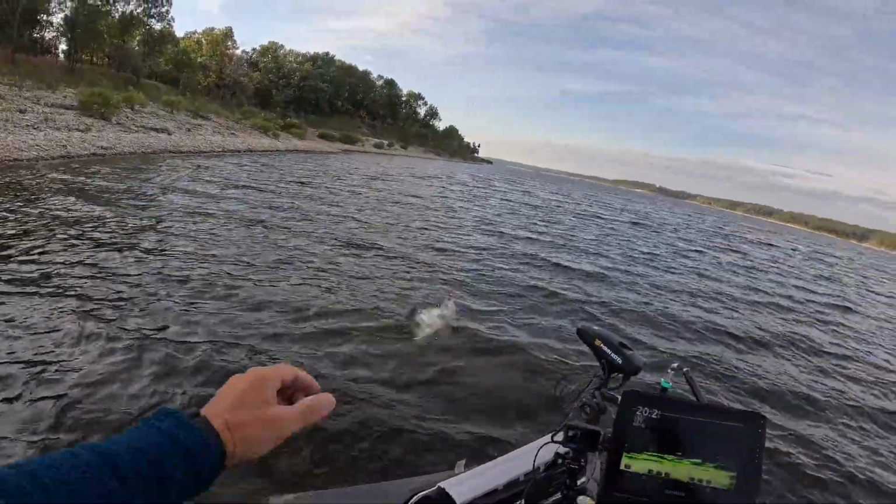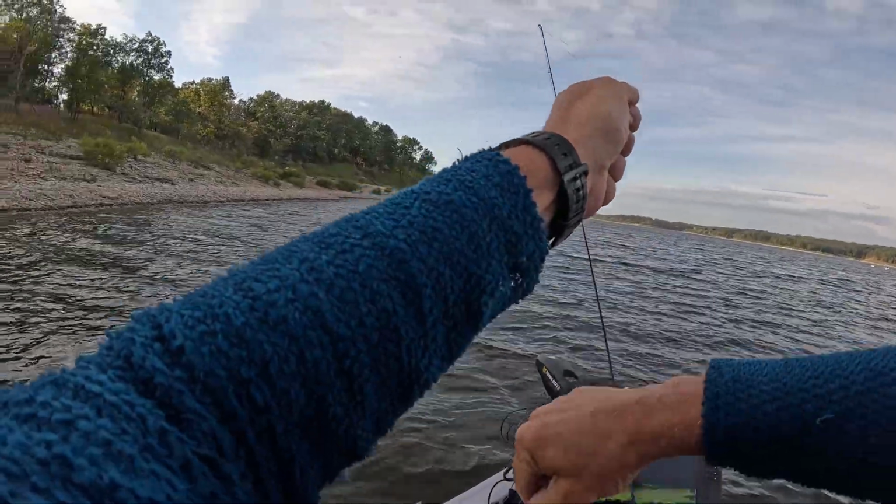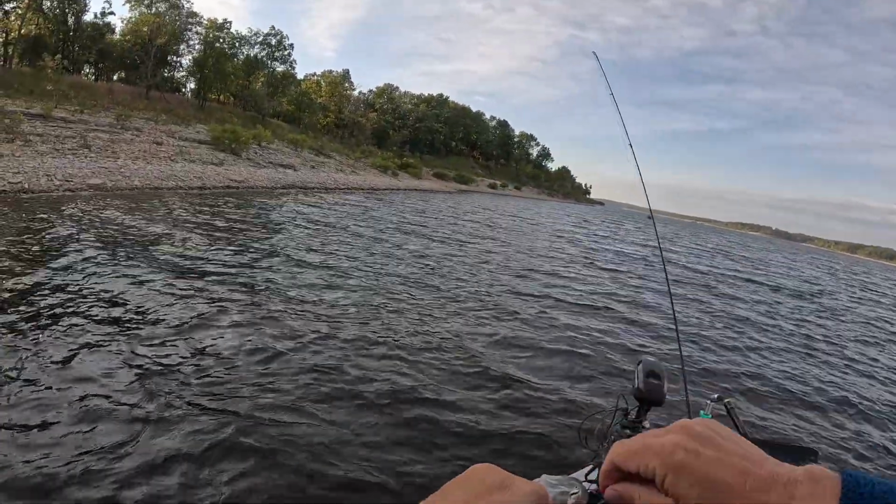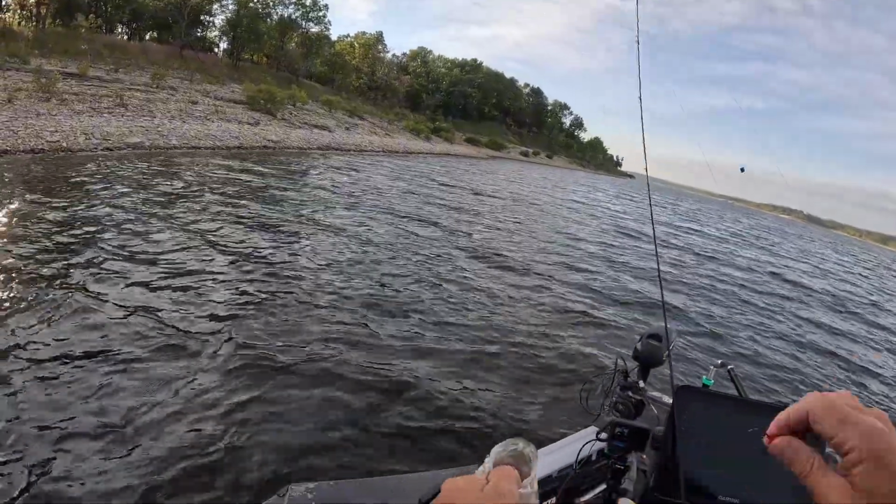Oh yeah, good old slab there. Yes, sir. He was looking like a bigger fish down there. I can't believe he finally committed. Boy, he chased it down. Yes, sir.